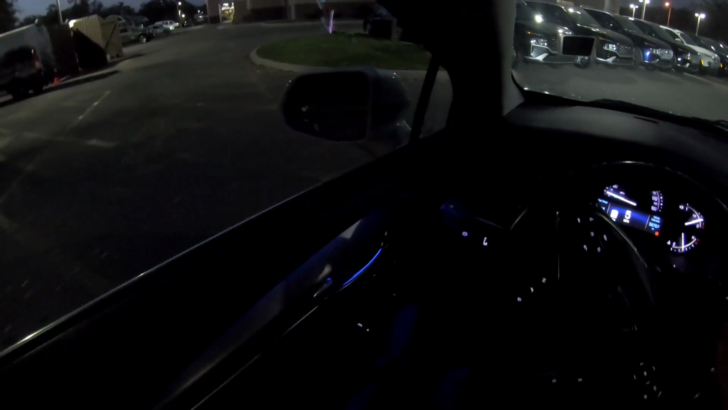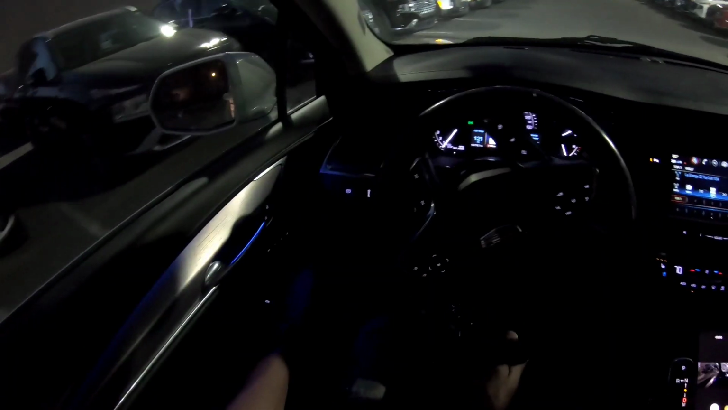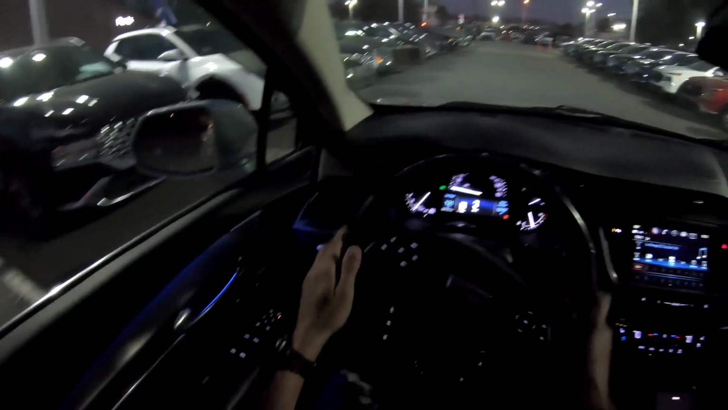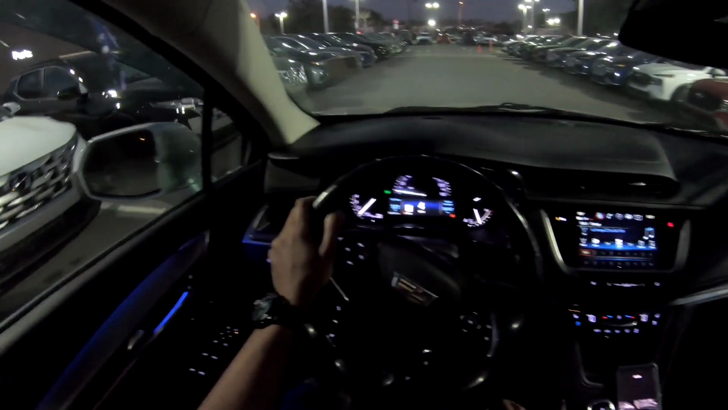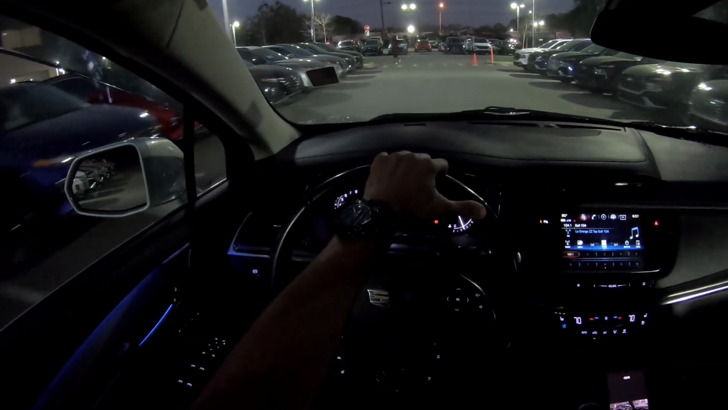So let me go ahead and adjust these mirrors. You have good size side view mirrors. You have great visibility all the way around, as you can see. Nice touches everywhere. And we're gonna go ahead and take it out real quick.